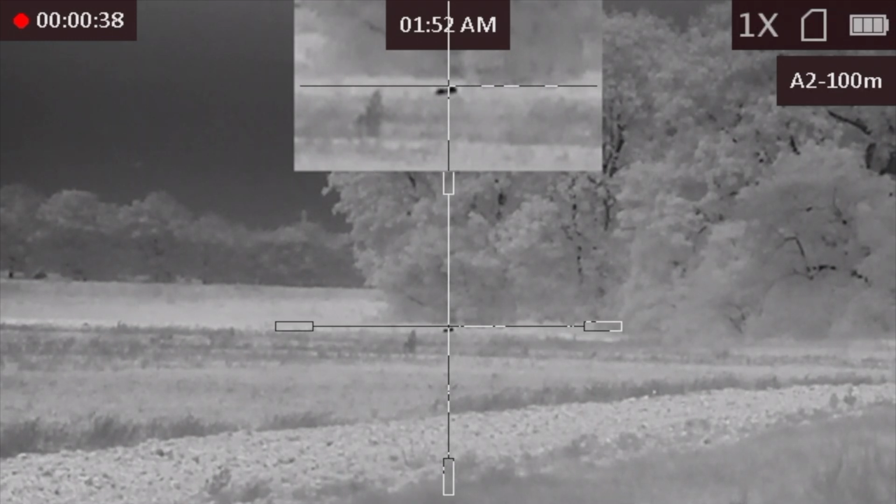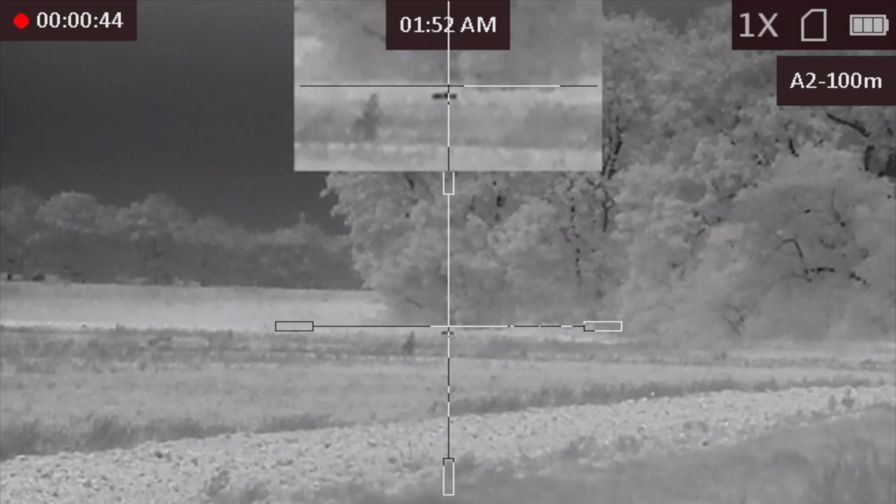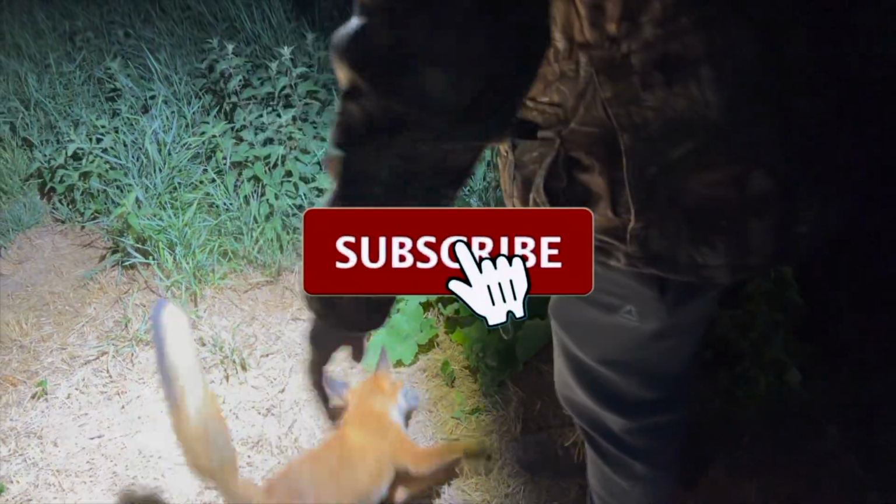That's a fair old way, that. Is it? Yeah. 261. Bloody hell. That's my best shot for a while. Yeah, very good shot. 260 yards that was, easy.